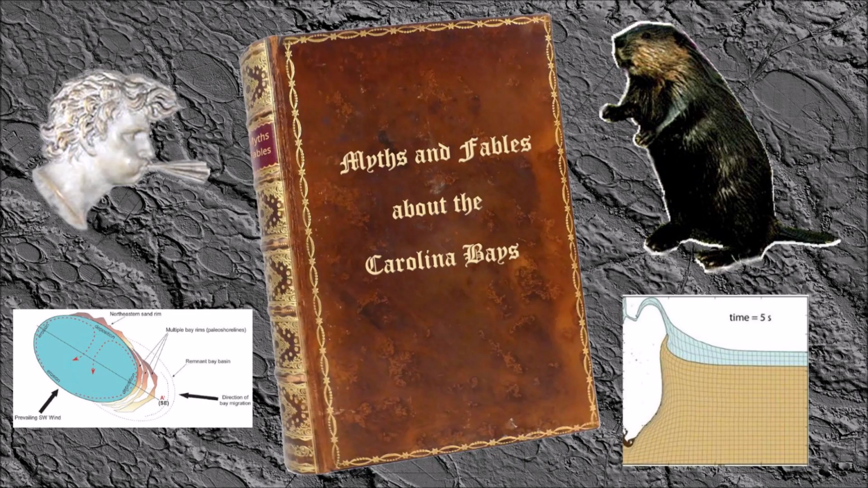The elliptical geometry of the Carolina Bays and their consistent southeast orientation was first discovered after the invention of the airplane made it possible to get aerial photographs of the Earth's surface in the 1930s. Many ideas have been proposed for the formation of the Carolina Bays, including meteorite impacts, beaver ponds, fish nests, and the action of the wind on pools of water.